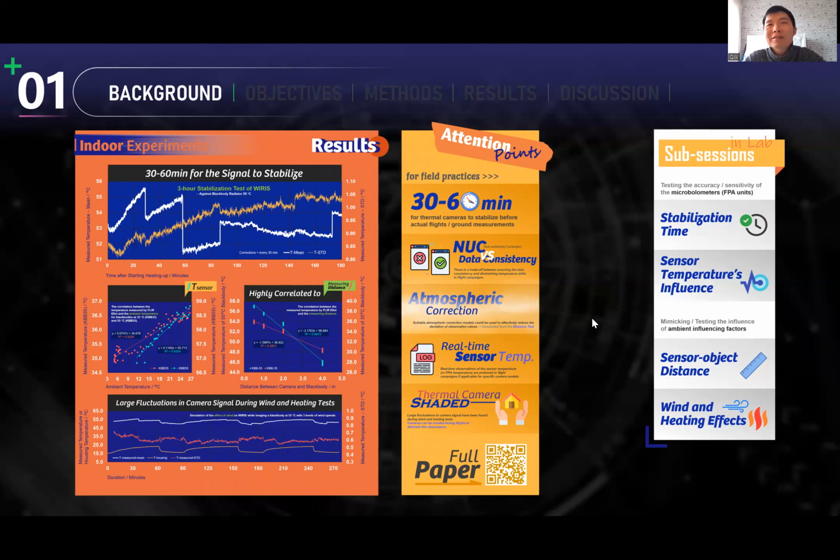And then we also found that the ambient temperature influence is quite large, as you can see from the middle left figure. When the ambient temperature changes quite a lot, the sensor temperature itself might also change a lot. In the end, the temperature measurements might differ by more than 10 degrees from the original measurements. And the measuring distance also results in a large difference to the measurements.